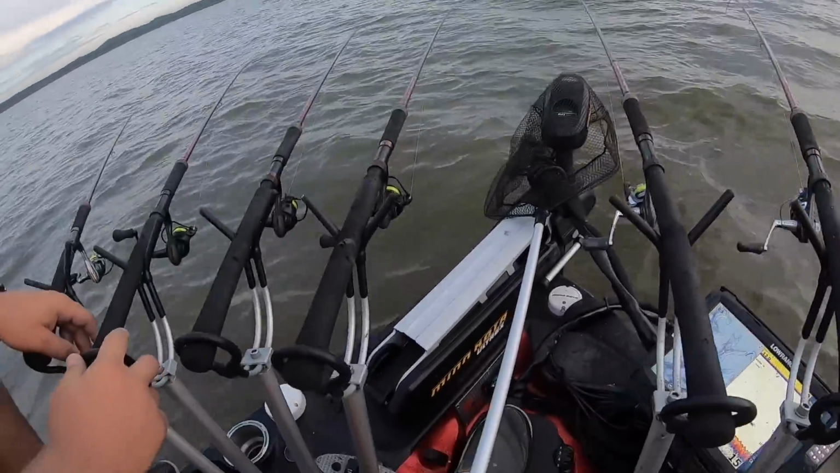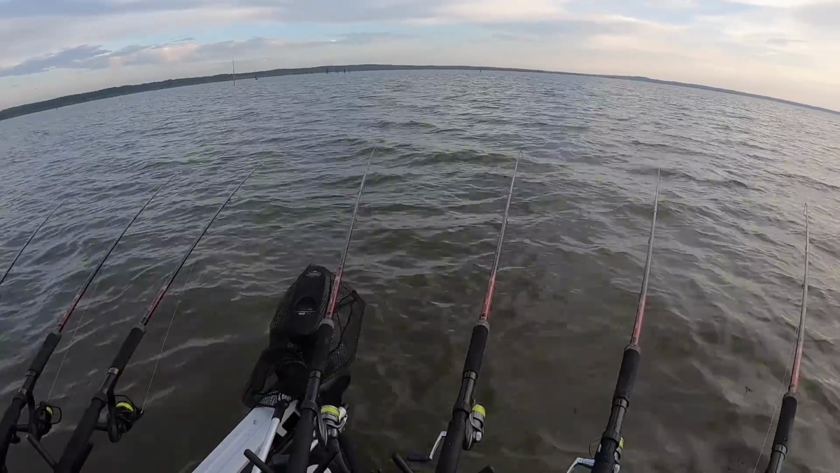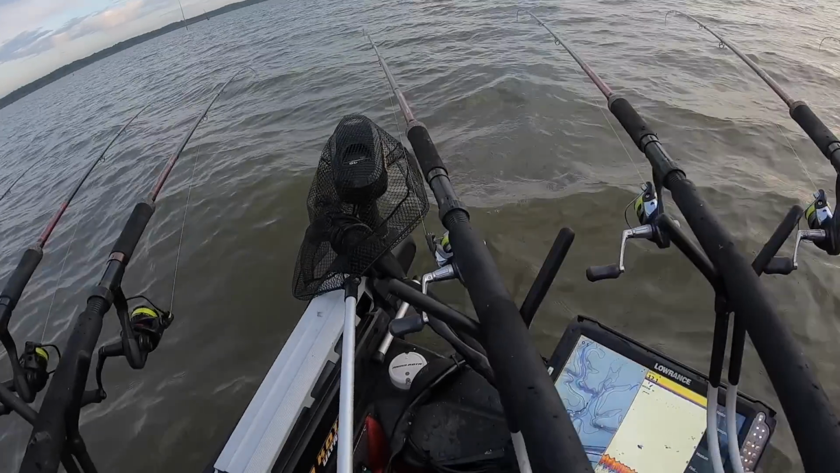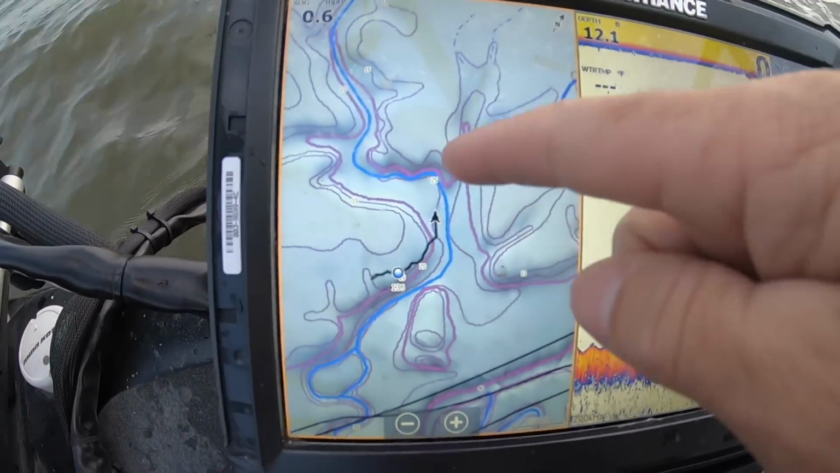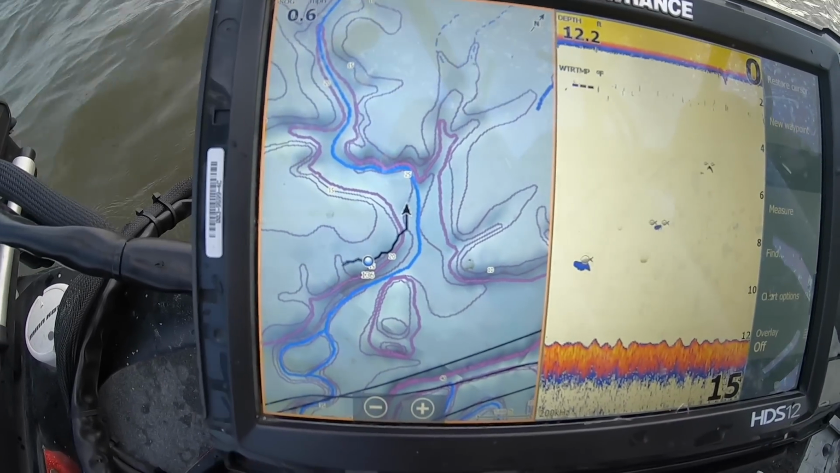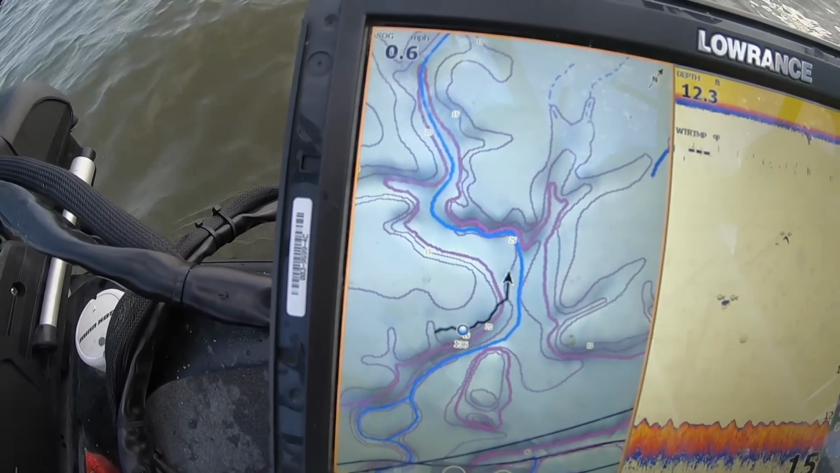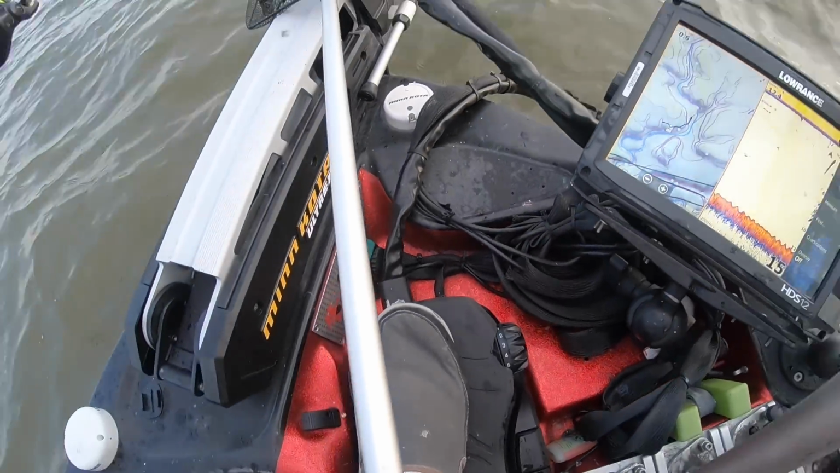Boat control, again, is everything in this game. You have to have boat control. So you can go out here and just drift across the flat right now. If I can get in here, you can see we are running up this little bitty blue line. The purple is a contour. That blue right there is the main creek channel, a little ditch, a secondary creek. 4, 4, 4, 4.